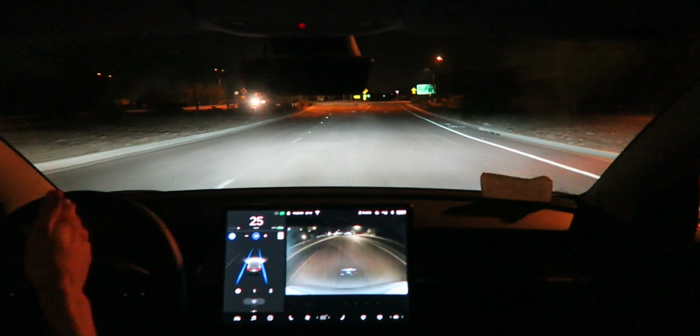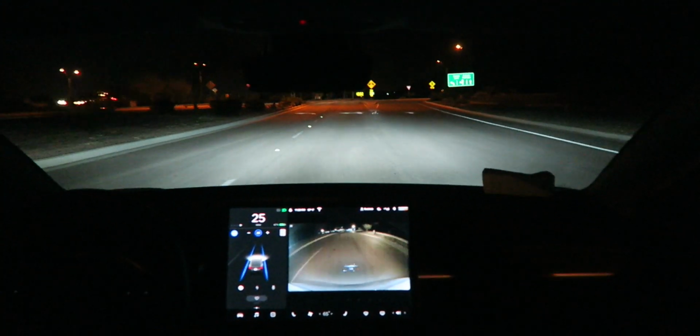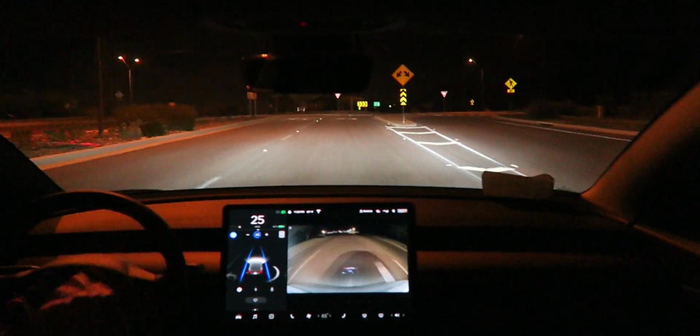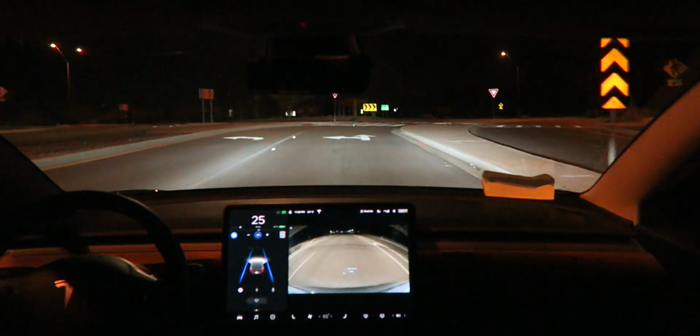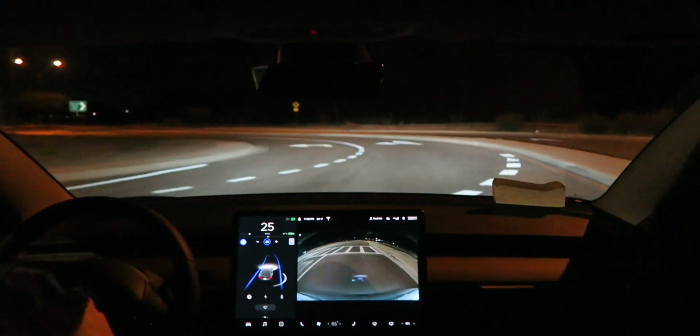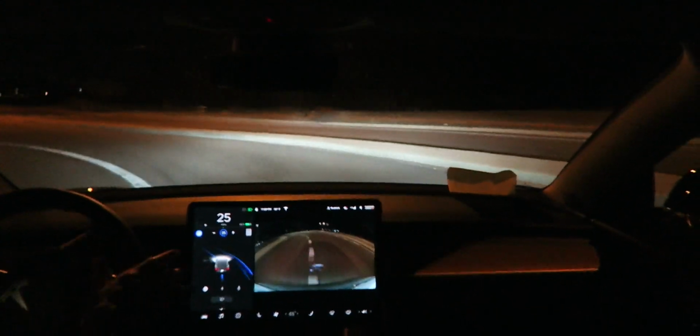Okay, now we have to make sure it goes to the left. Perfect. It took the fork to the left, and now here we go. Let's see how this does. Got my hands on the wheel, ready to go, ready to take action. Oh no, someone's coming in over there. Okay, good, they went out over there. It's taking it, it's...